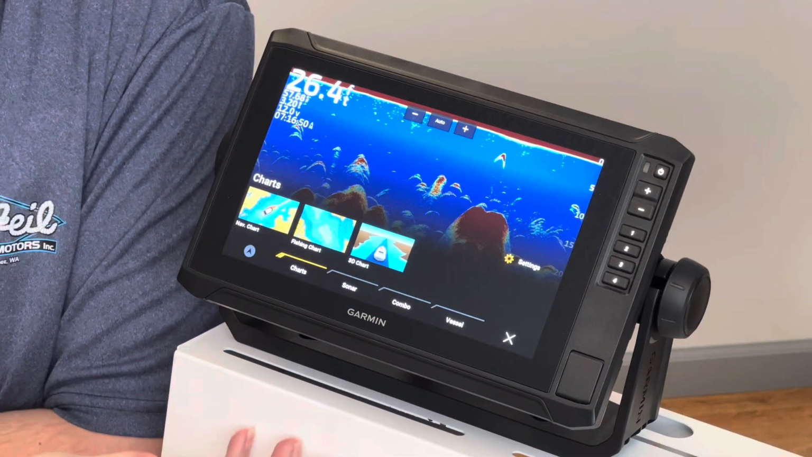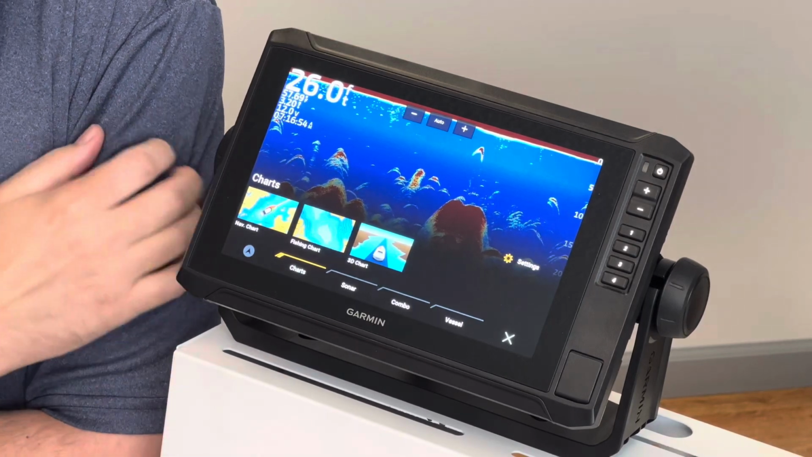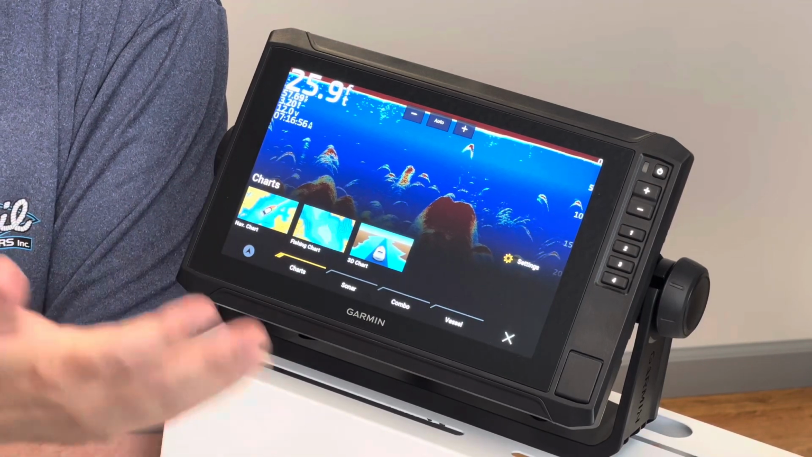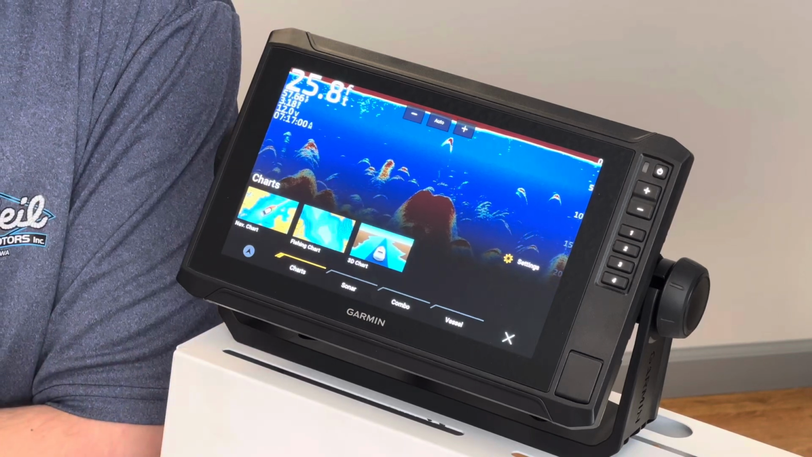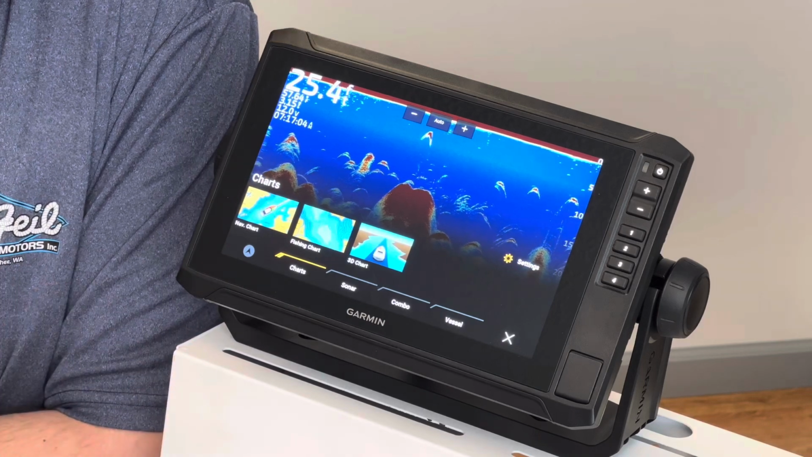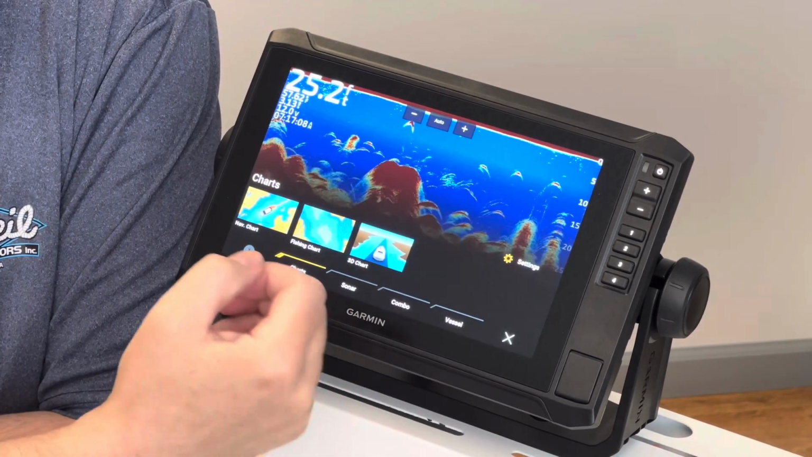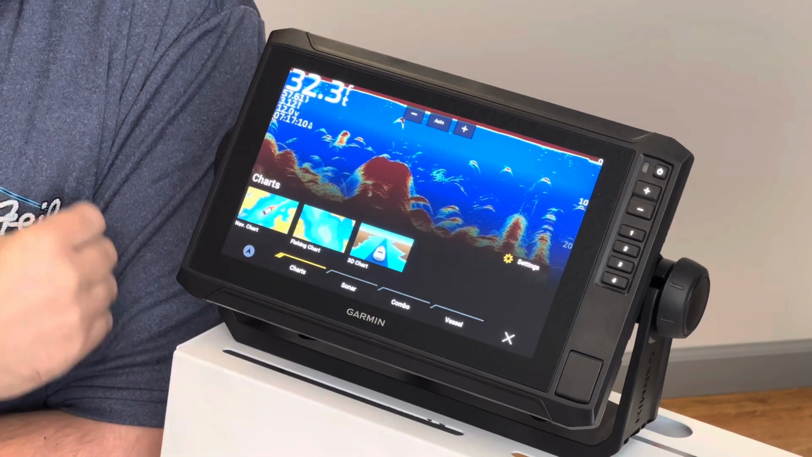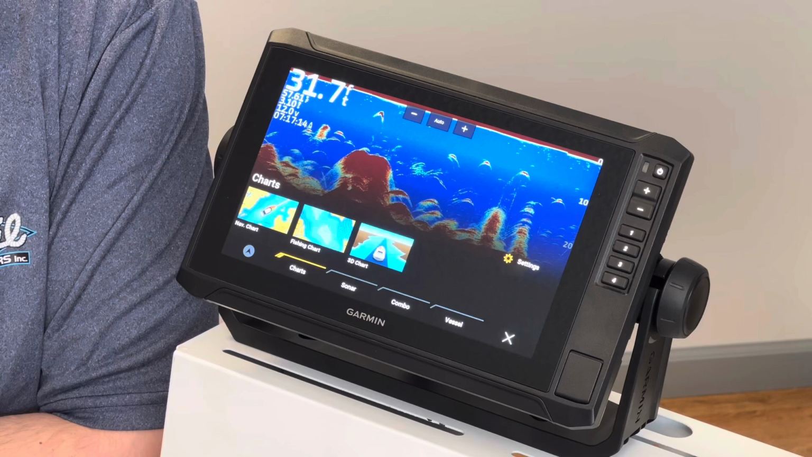So here on display, we've got a Garmin 9-inch EcoMap Touchscreen unit. These units come ready to go in the box. They've got transducer, bracketry, everything you need ready to roll. One of the really neat things is once you've done the initial setup process, you get to a screen similar to this. It will allow you then to pick what image you actually want to see on the screen. And it has several options available to you.